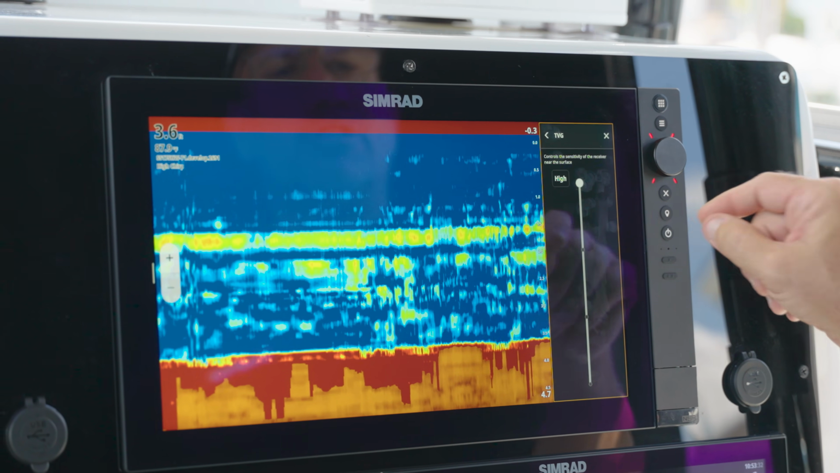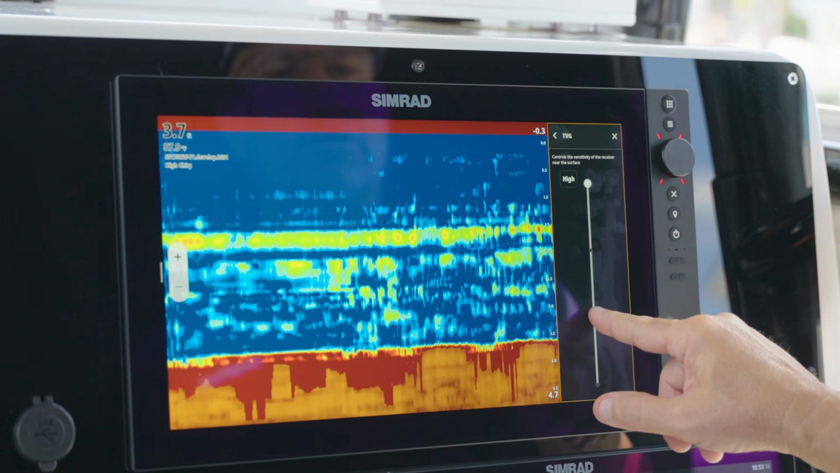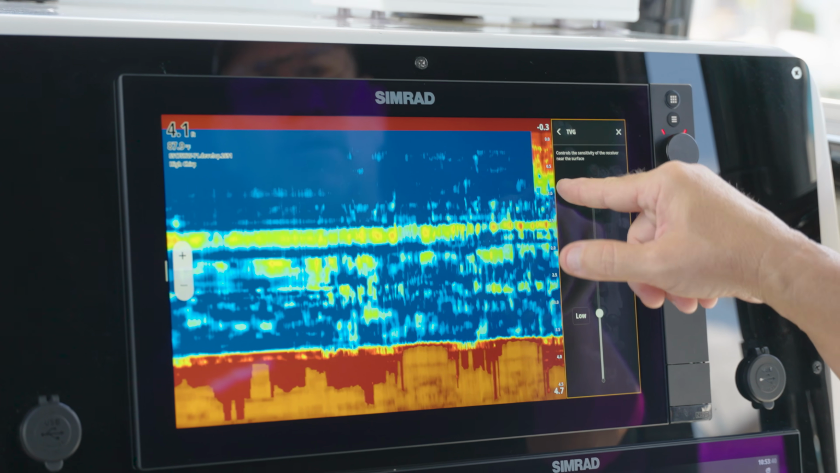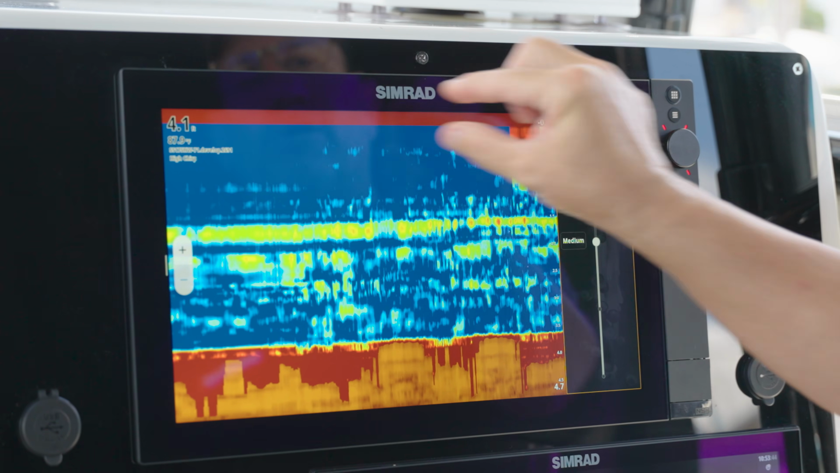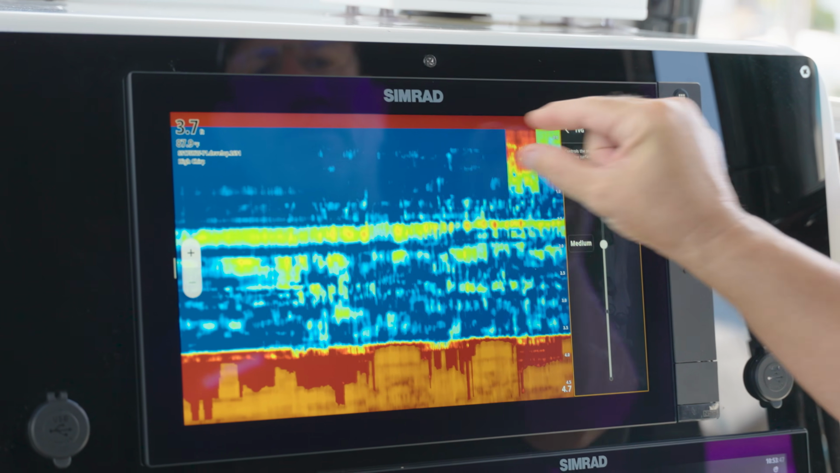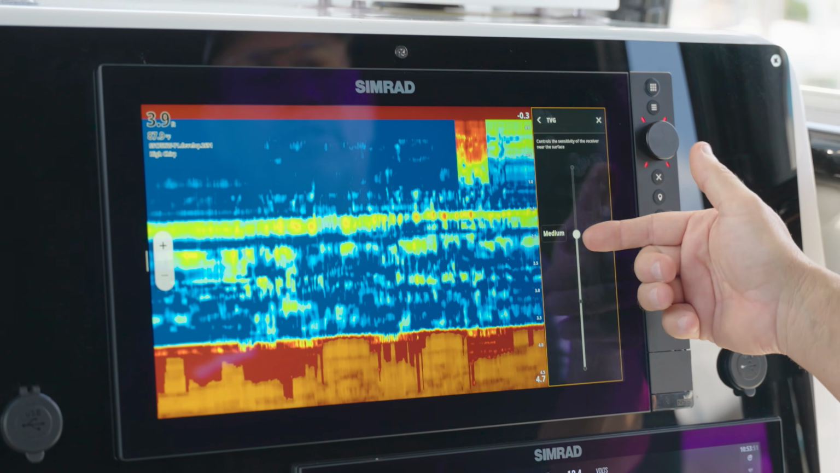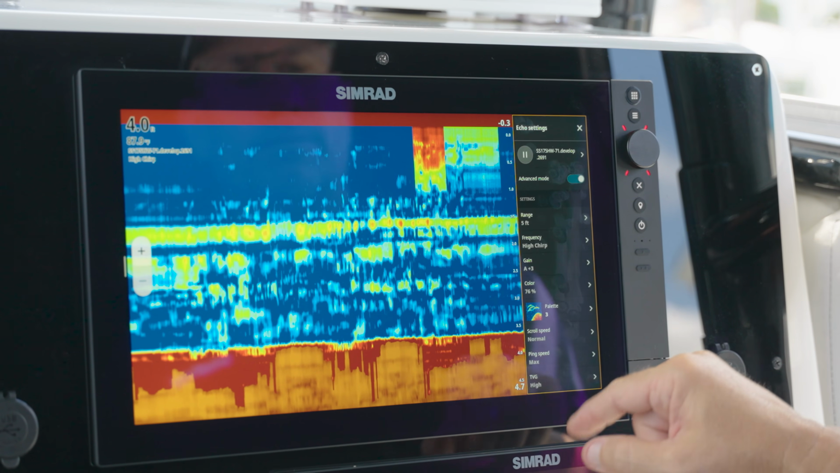TVG. So this controls the sensitivity of the receiver near the surface, so up here. So if I was to turn that down, and again, we're not in real deep water, but you can see there's a little bit of interference that comes into here now that I'm in low. And most of the time you're going to want a real clear delineation up here at the top of the water surface. So my recommendation is you run that in medium, or you can run that in high.